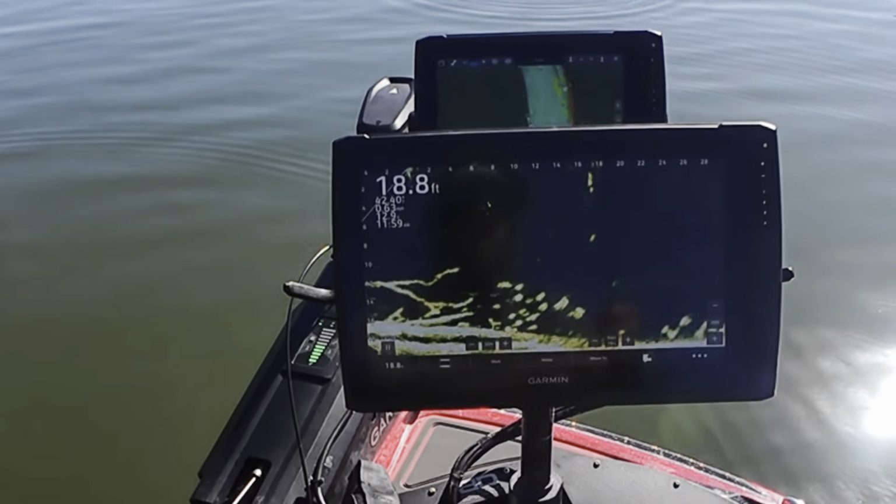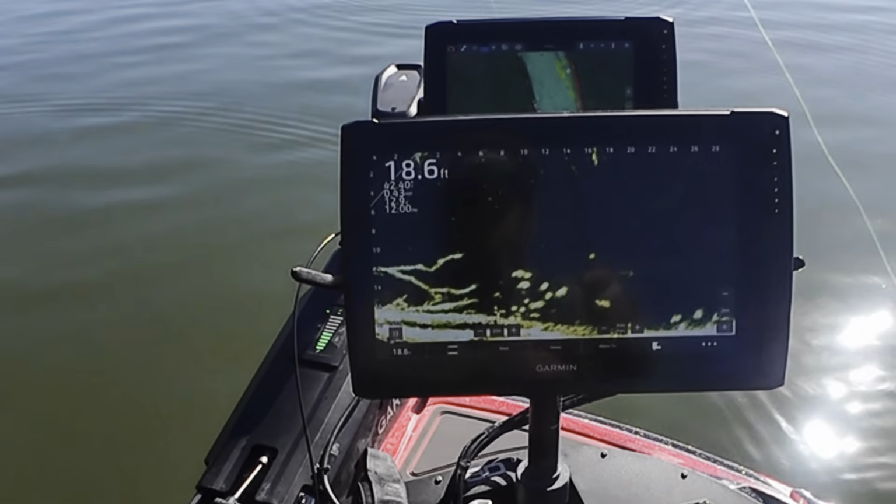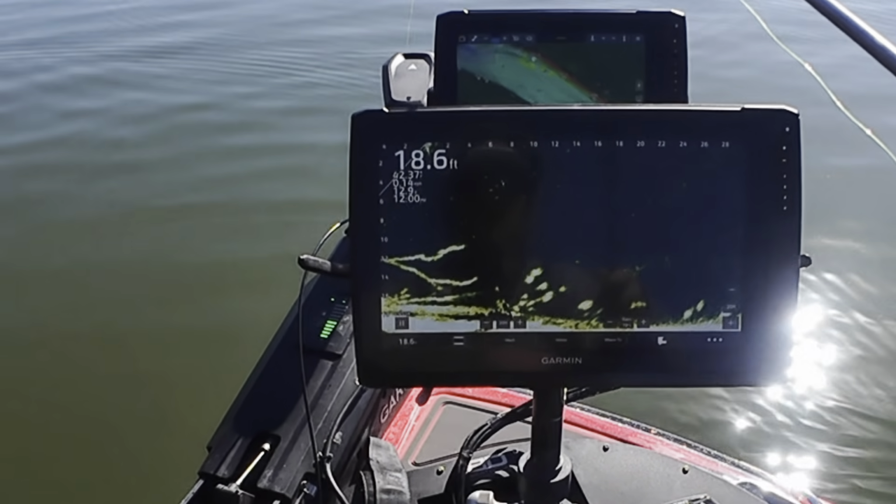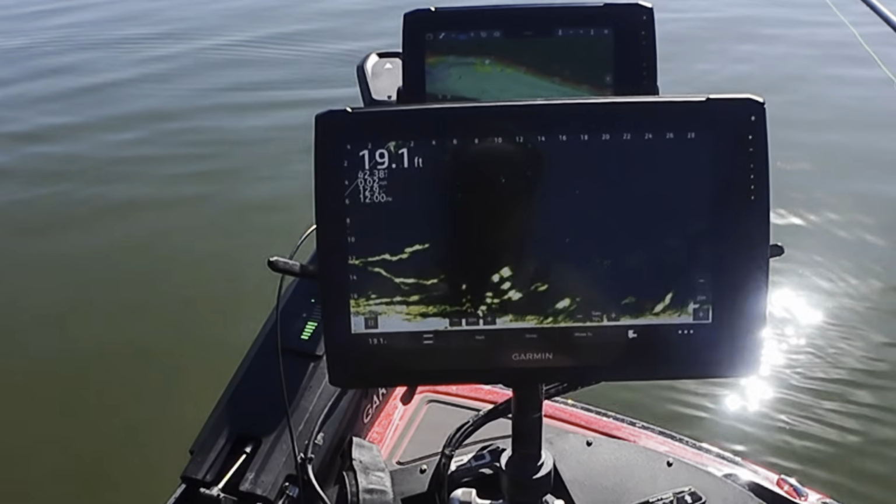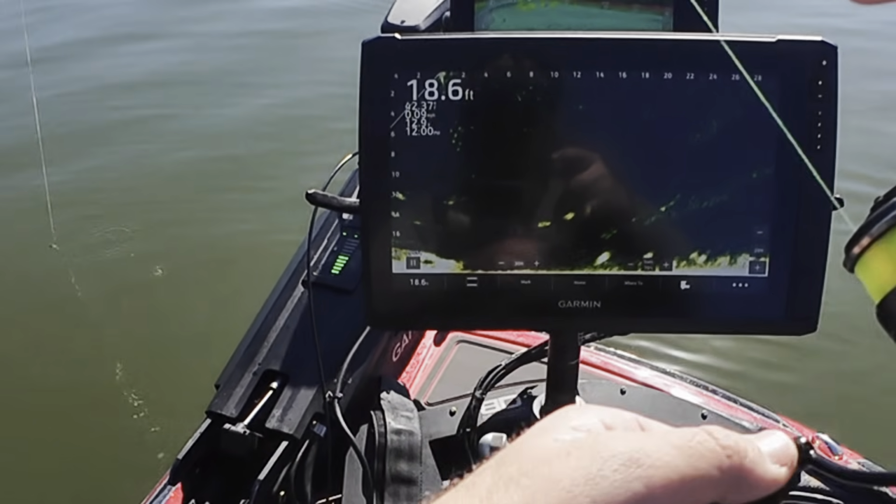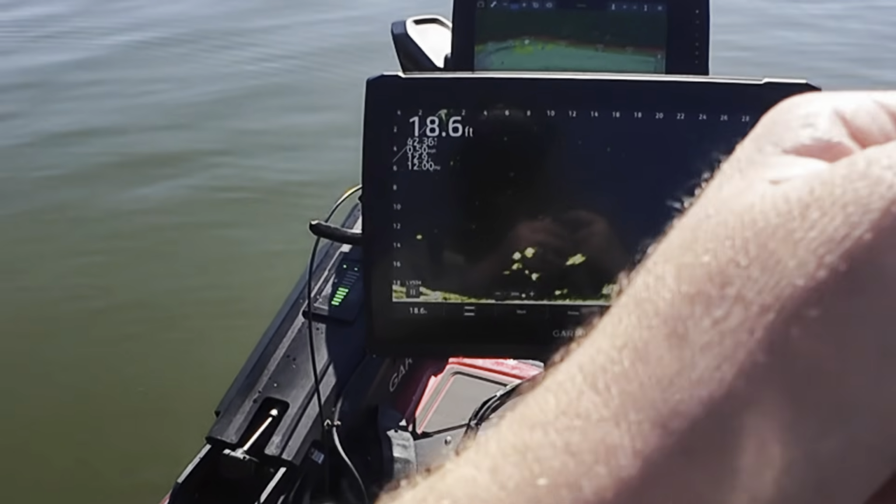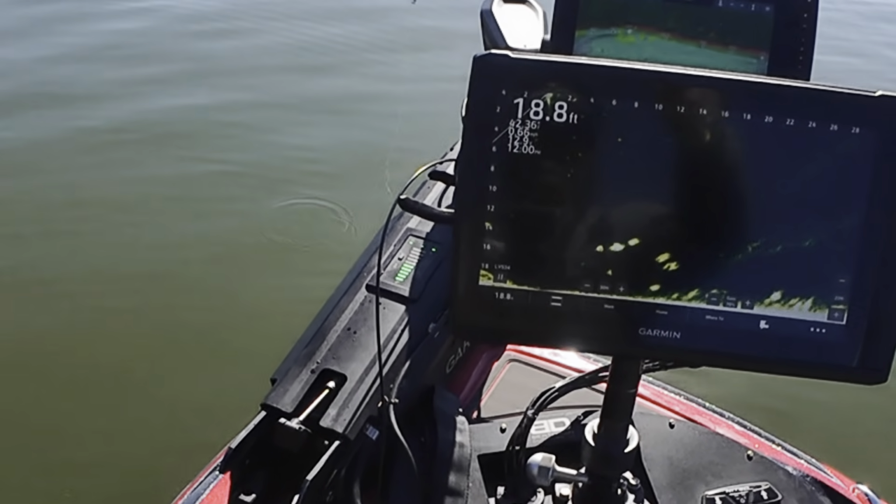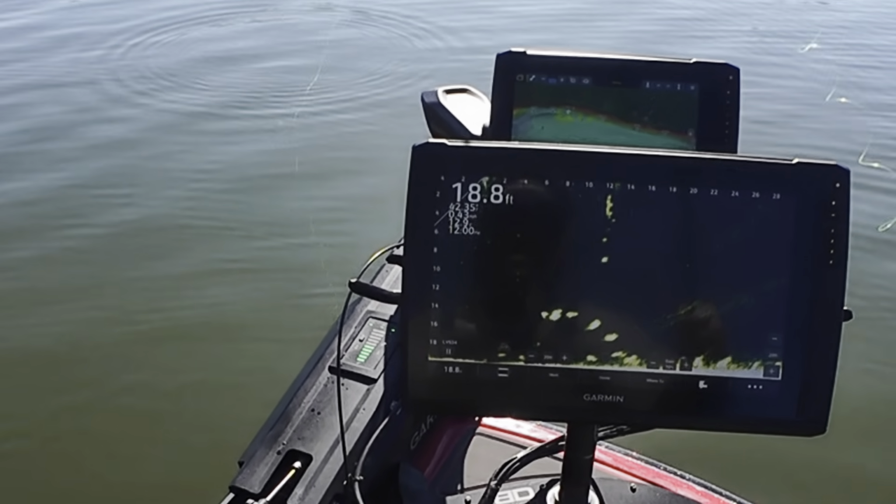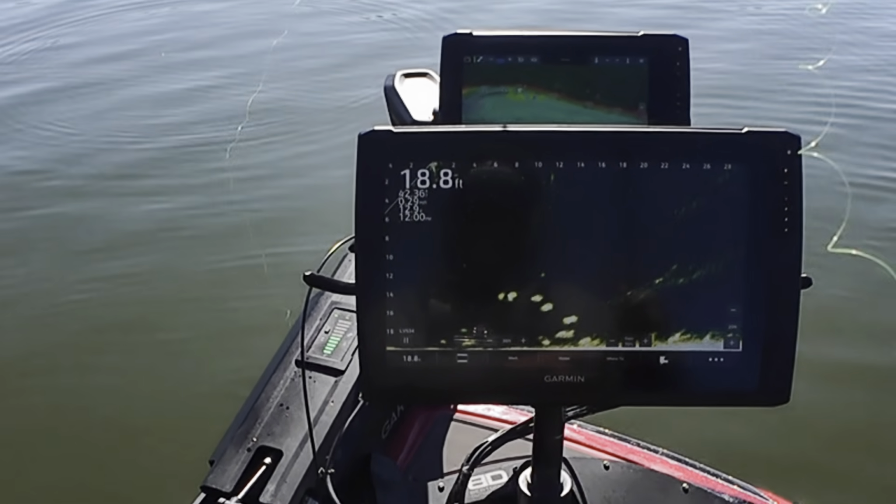I threw out past them. Maybe I can get in front of them. We're closing that gap. I didn't get to him. He turned before I got my bait lined up with him. Let's try him again. Looks like several good ones right there. Little wolf pack.